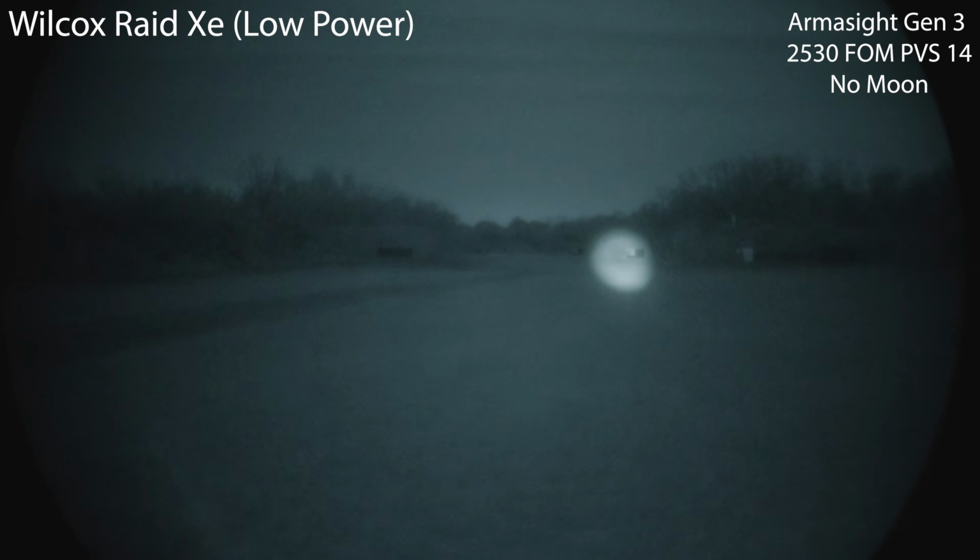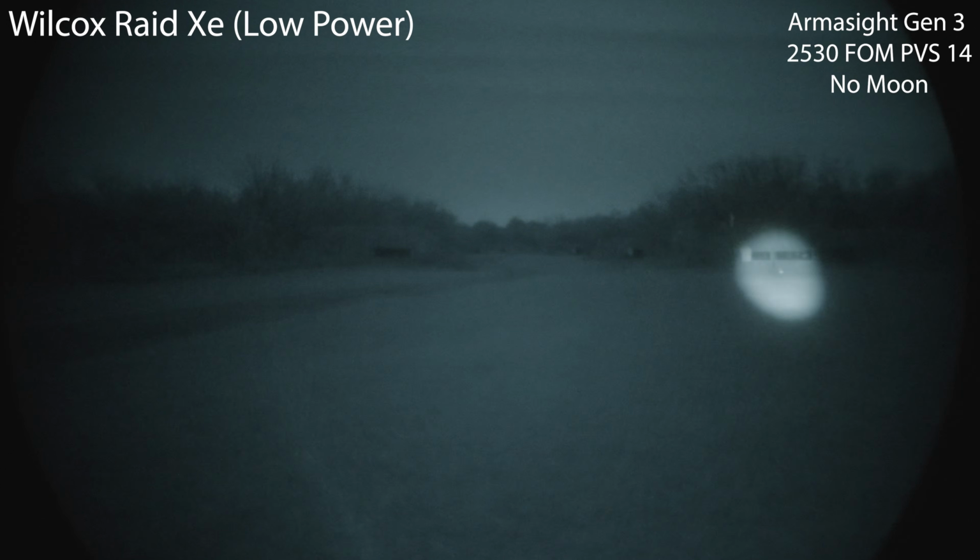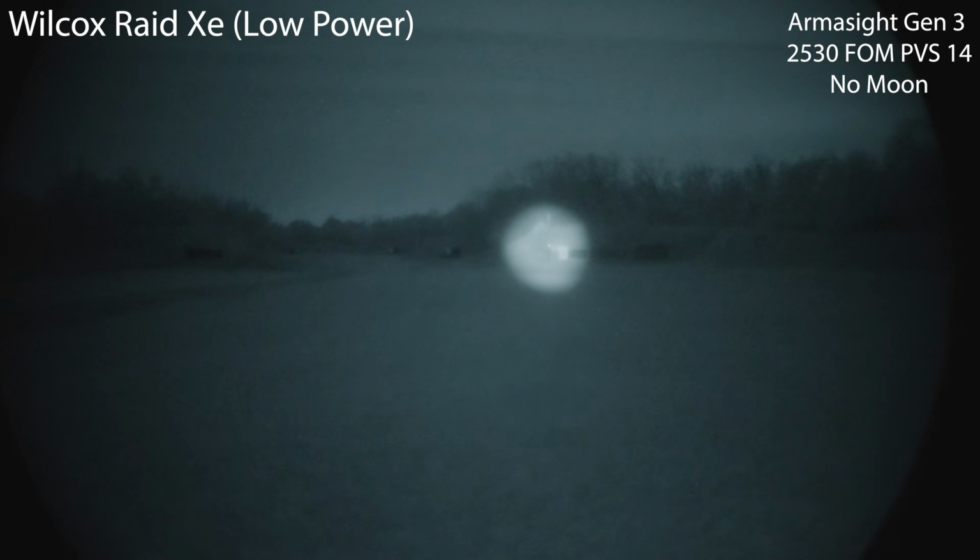It has a very smooth illuminator divergence control, and this one is only about a quarter turn compared to some of the other ones. So it diverges or converges pretty quickly. All in all, pretty clean unit.